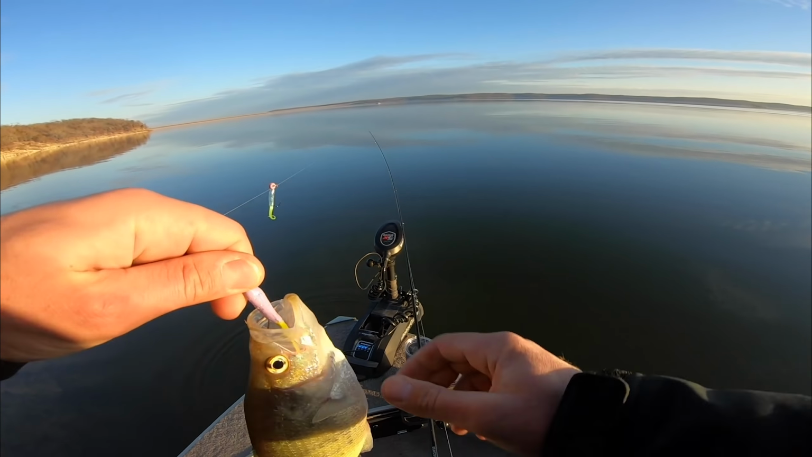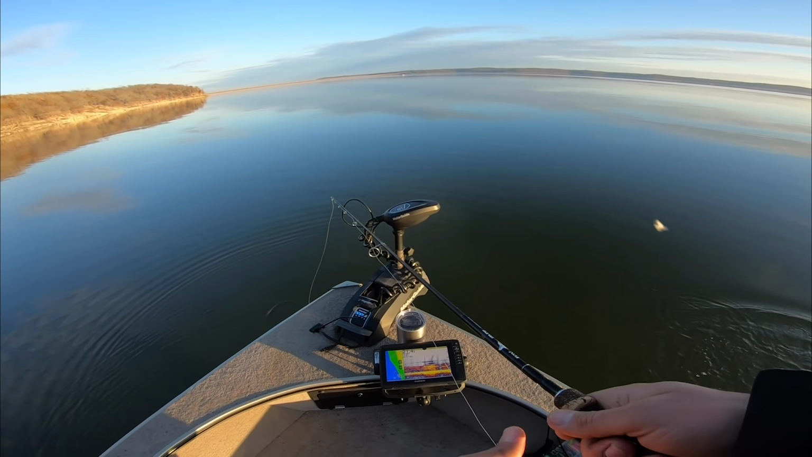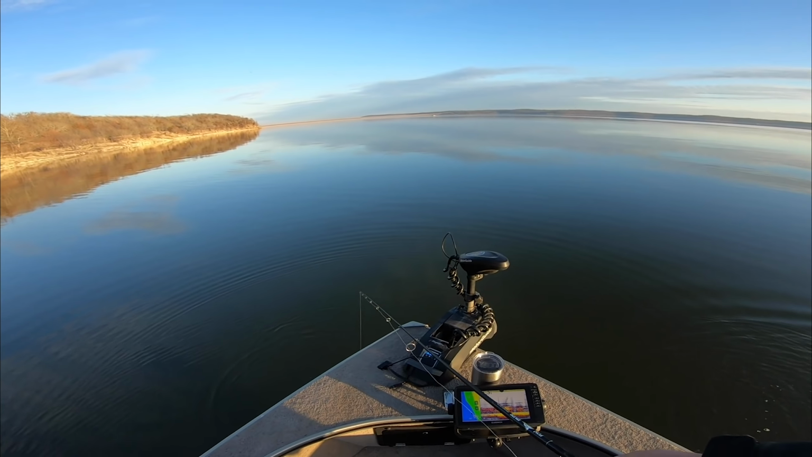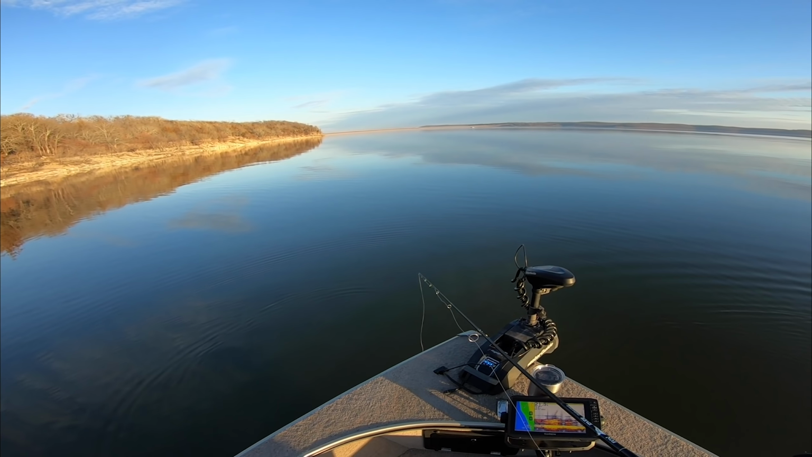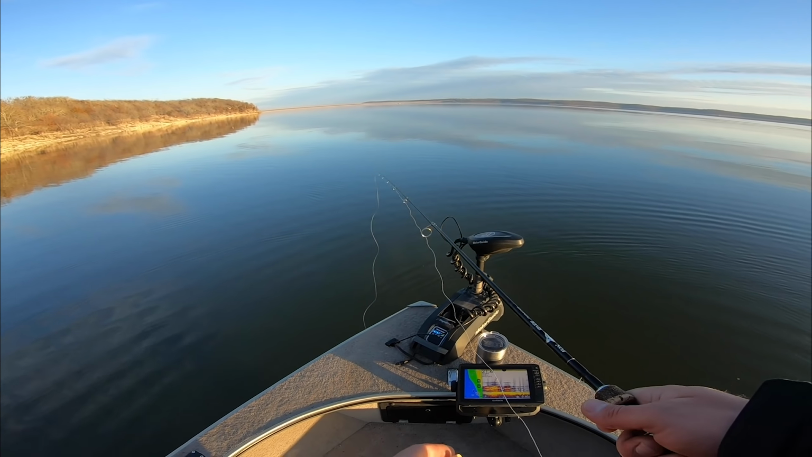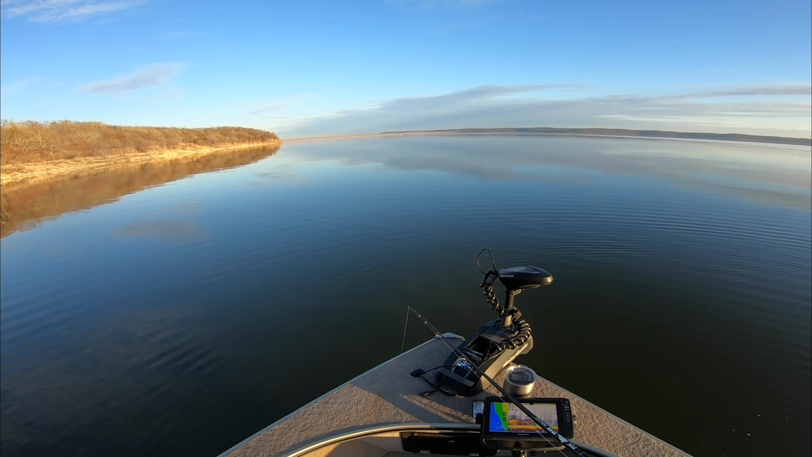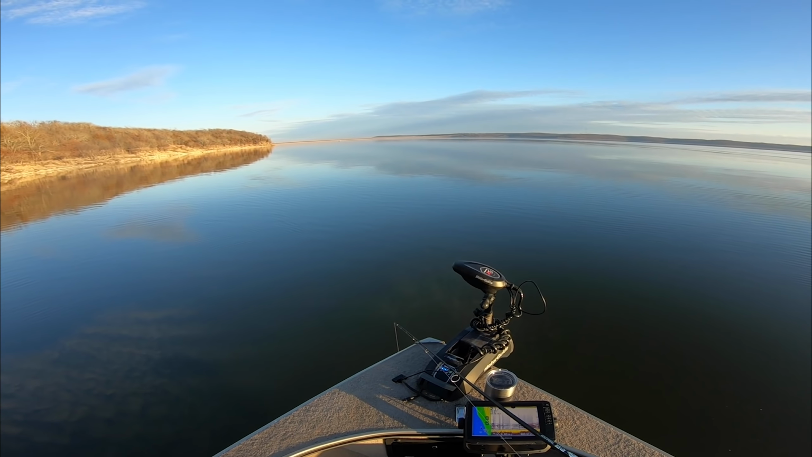Finally got another keeper to go here. Okay, we'll call it good. We'll catch one more and then we'll sign off for the day. Honestly, I was ready to leave like 10 minutes ago, but pretty much every boat on the lake is heading in right now, and I'm not really in the mood to converse with anybody or share anything. Just not really in the mood today.